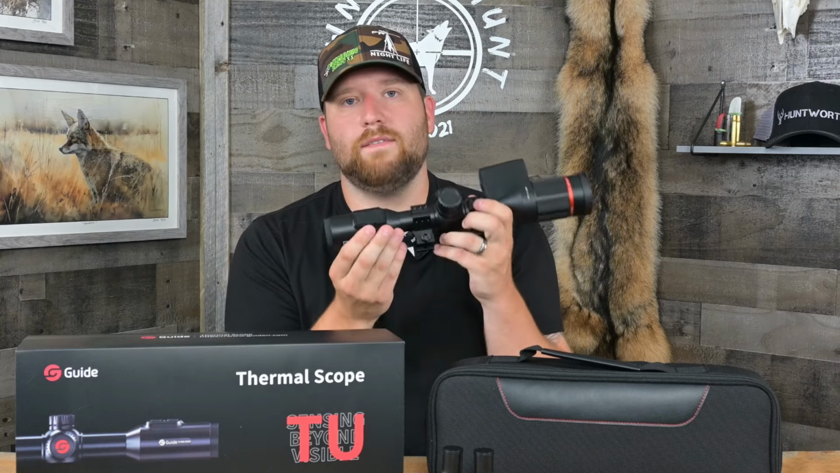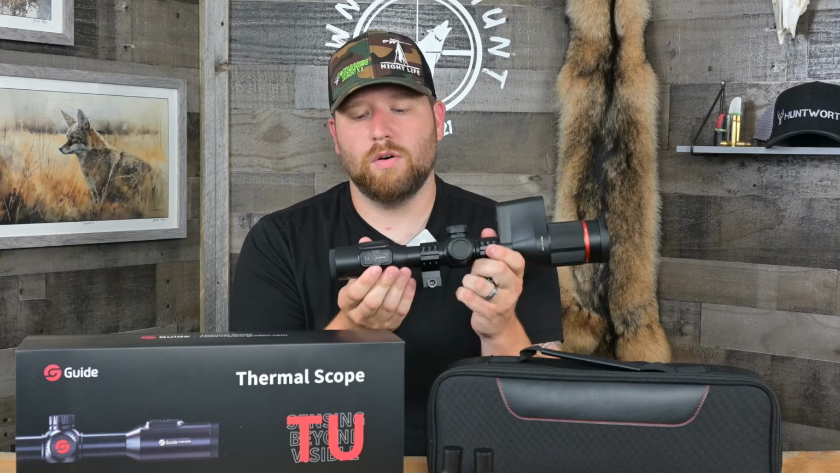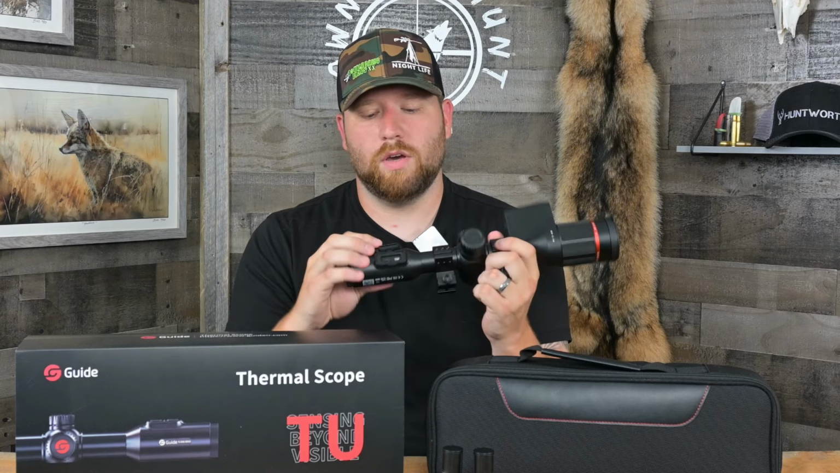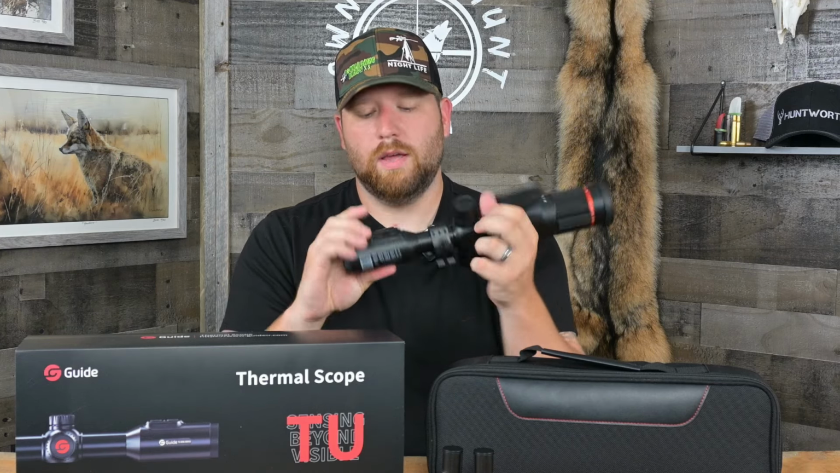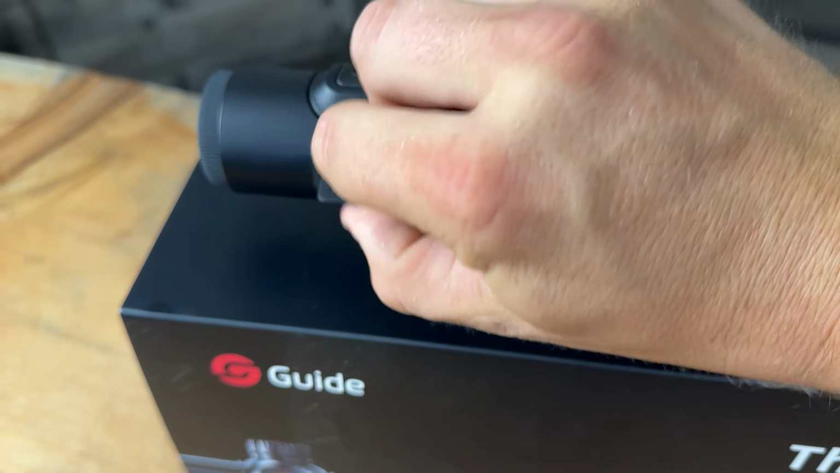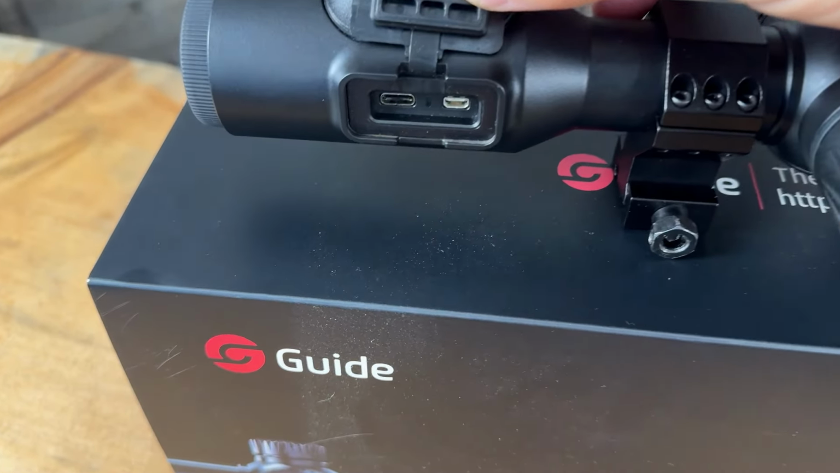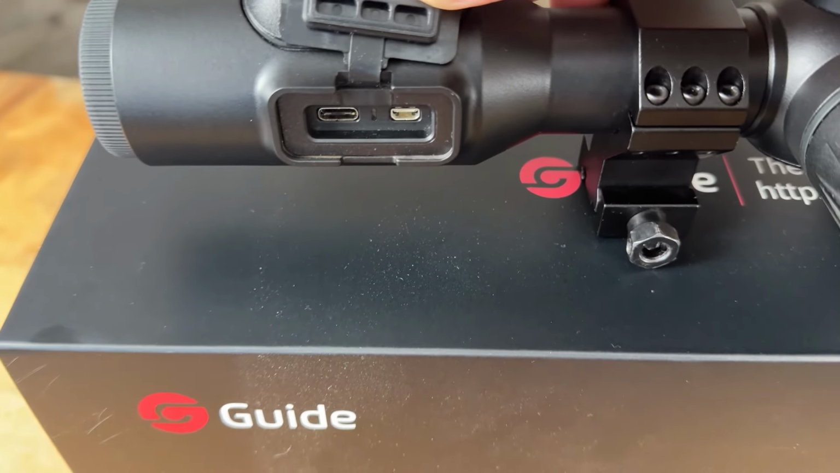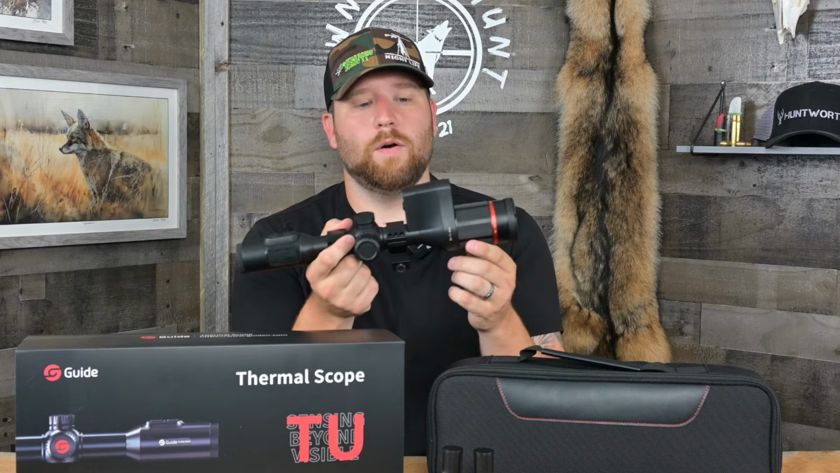On the side here, this is kind of neat. This is one of the features I have not yet seen on a thermal scope, at least that I've reviewed. This might be a first for a thermal scope: an onboard micro HDMI or mini HDMI, I can't remember the proper term. With a cord they include in the box, you could plug that HDMI into this and then plug that into an external display, monitor, a TV, whatever, and see exactly what's going on with this scope. You're probably wondering, why the heck would I want to do that?